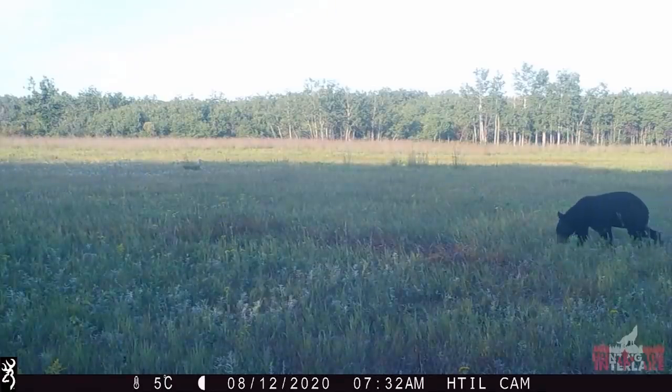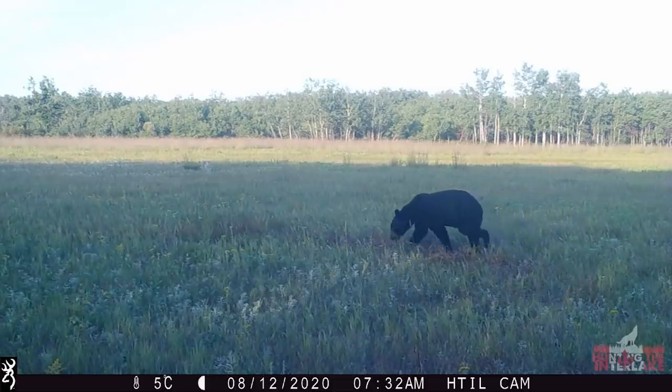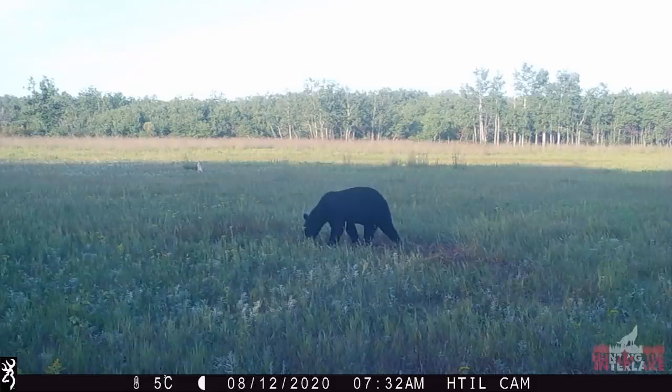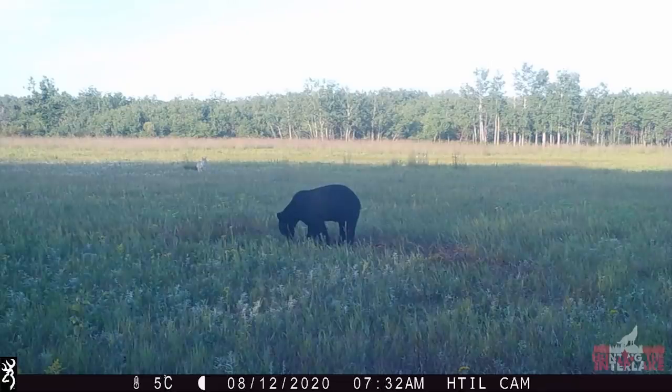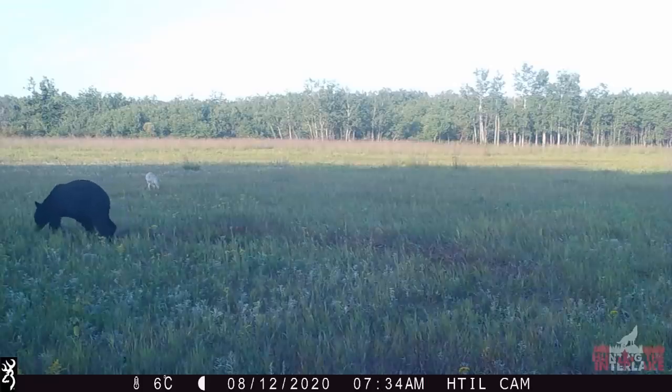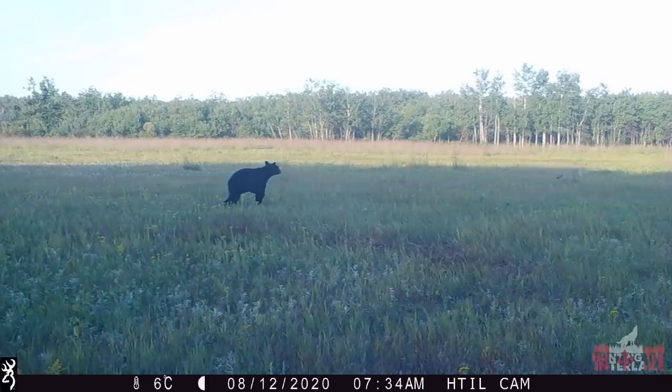At 7:32 a.m., the black bear can still be seen in the frame. Just yards behind him, a coyote can be seen coming in to check it out. The black bear wants no part of this and begins chasing the coyote out of frame.